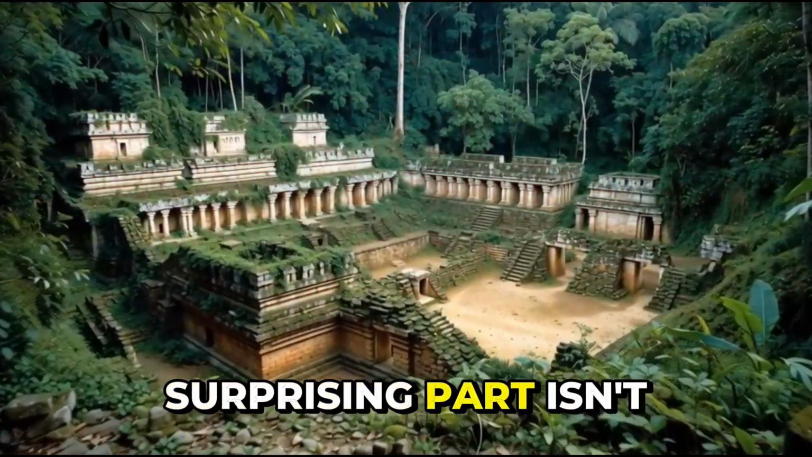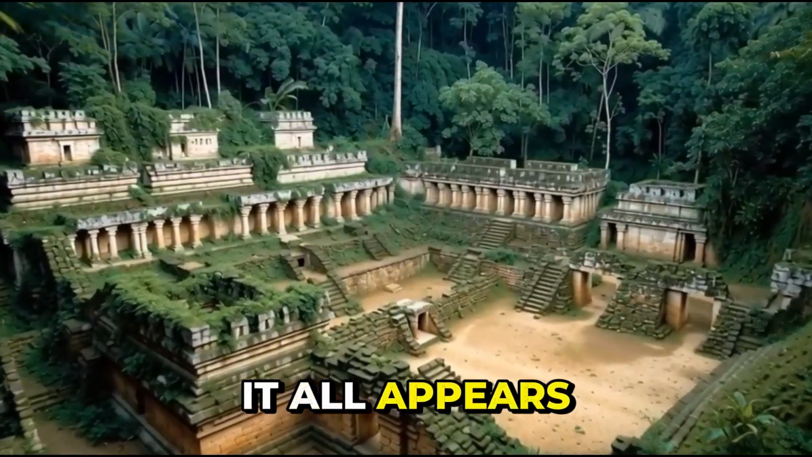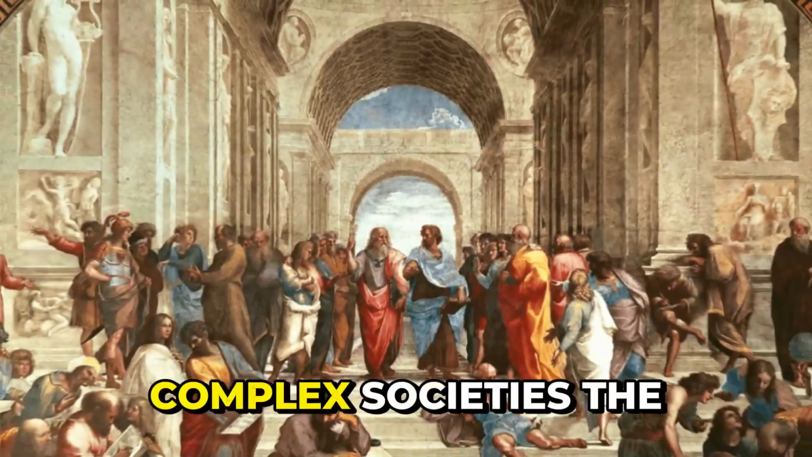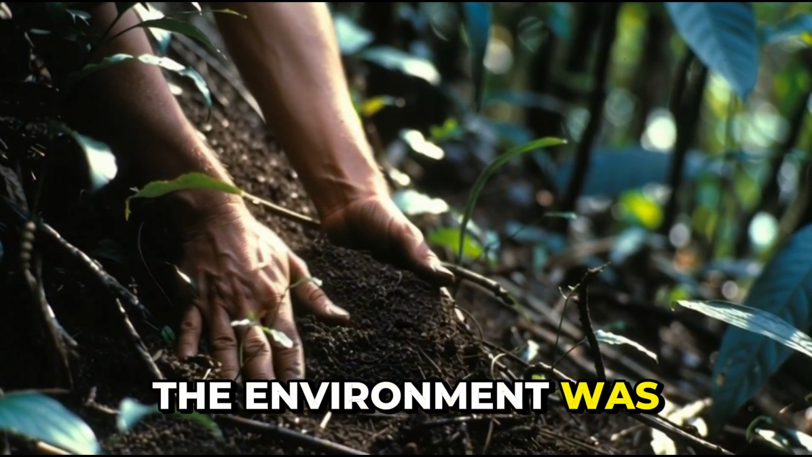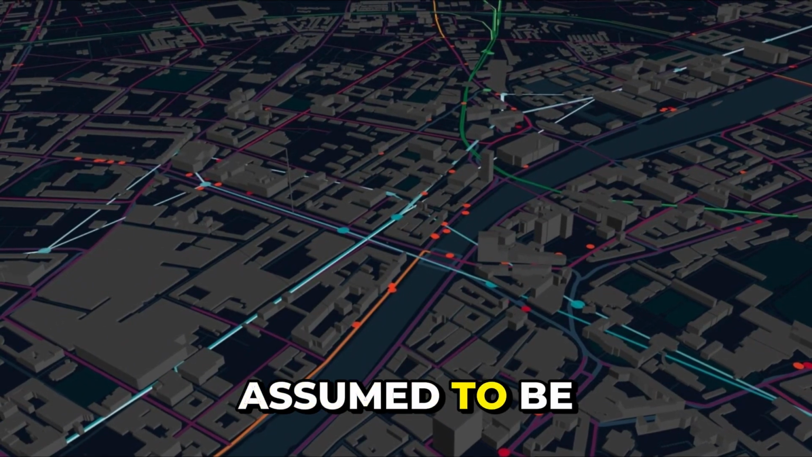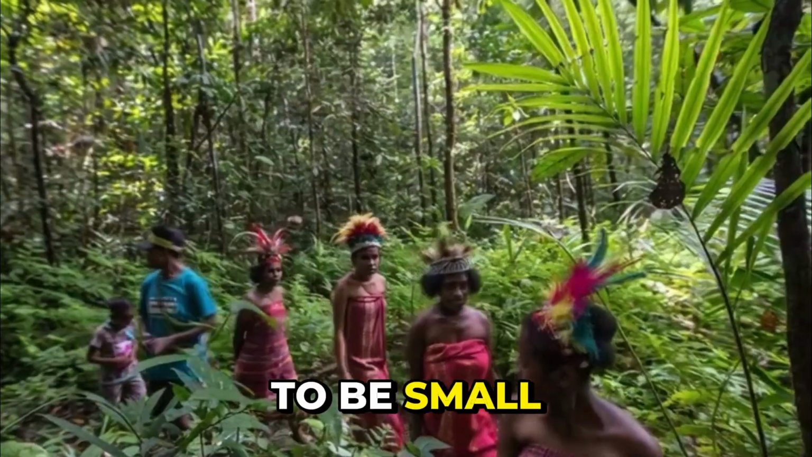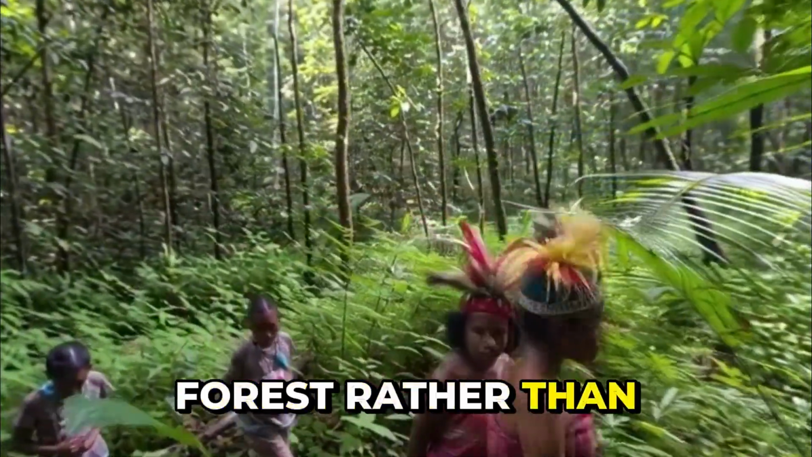And the most surprising part isn't what was found. It's how organized, intentional, and urban it all appears to be. For most of modern history, the Amazon basin was seen as a place that simply couldn't support large, complex societies. The soil was considered poor, the environment was viewed as too unpredictable, and long-term urban planning was assumed to be impossible. According to earlier academic consensus, pre-Hispanic communities in the Amazon were thought to be small, isolated, and short-lived, groups adapting to the forest rather than shaping it.